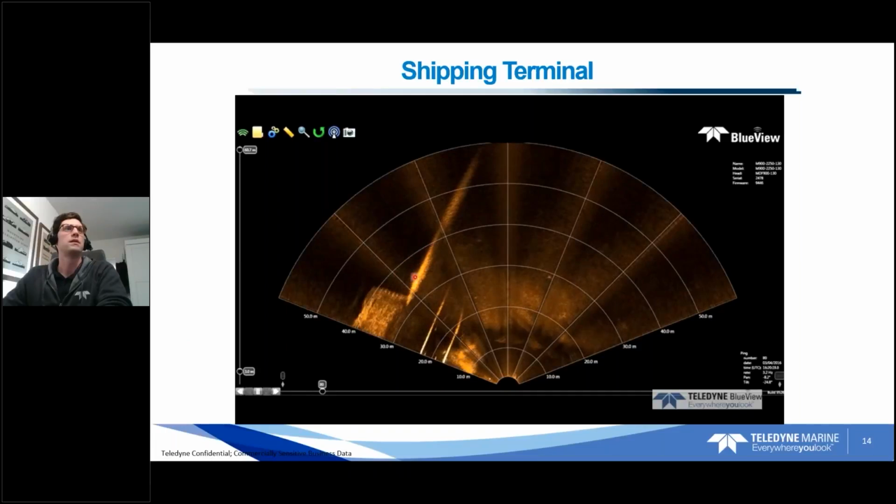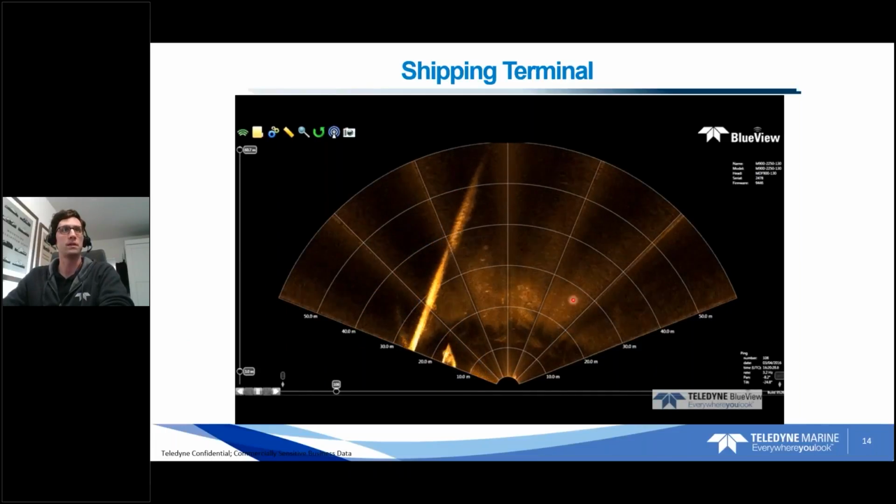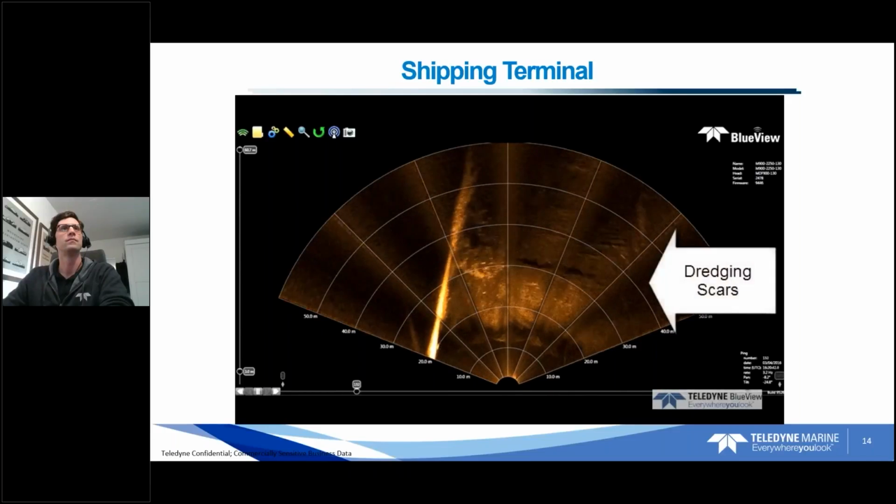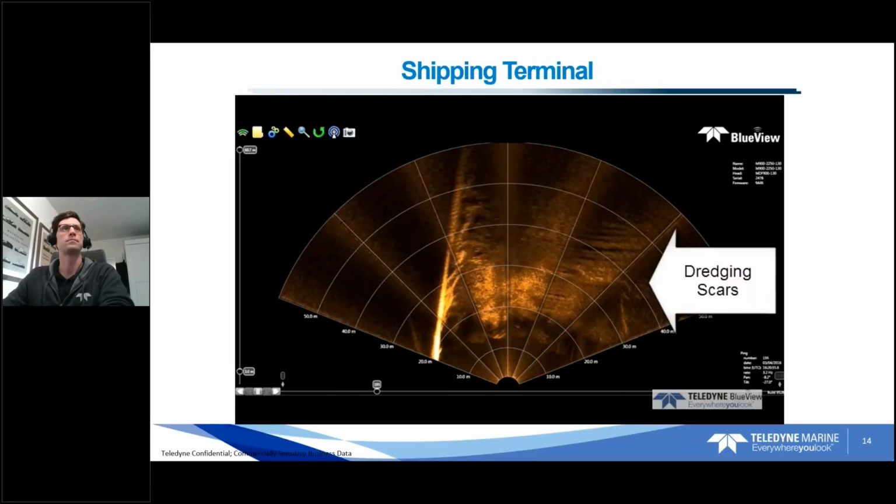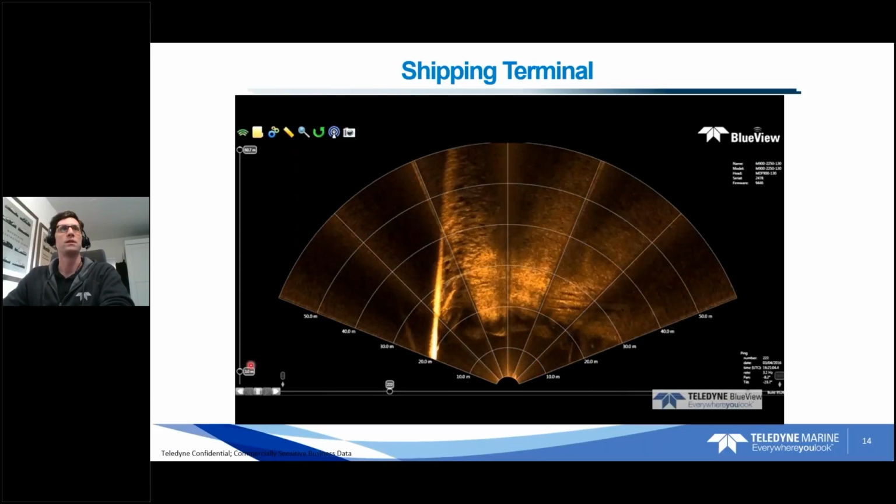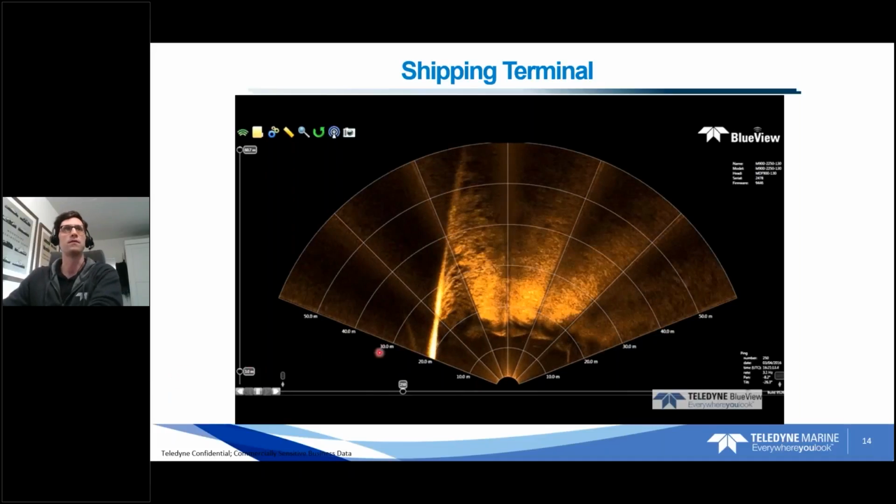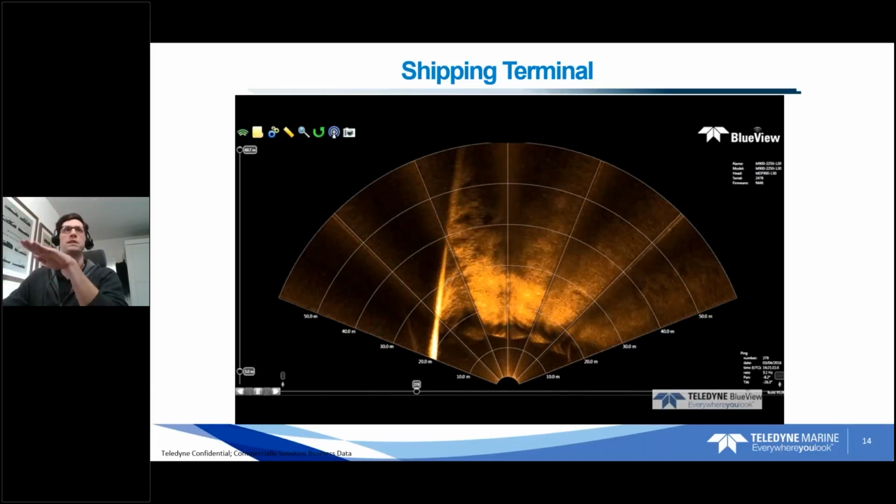So we can actually see the key wall here on the left. Again, we're in top-down view. This is the sea floor. You can see the dredging scars along the bottom there. You could even tilt the sonar up a bit. Looks like they just did, to increase that grazing angle. So a good example of grazing angle here, and how you can really expand your coverage just by tilting up